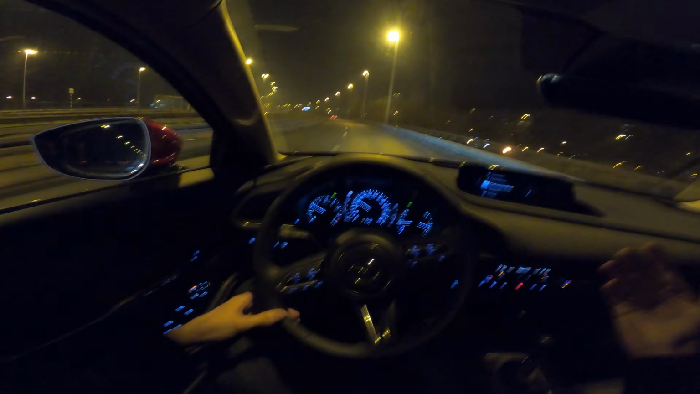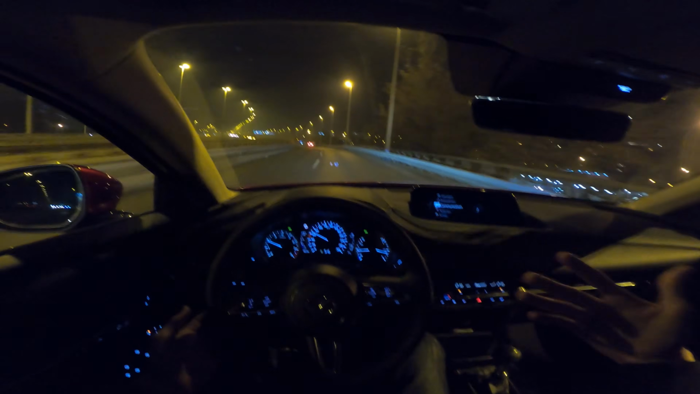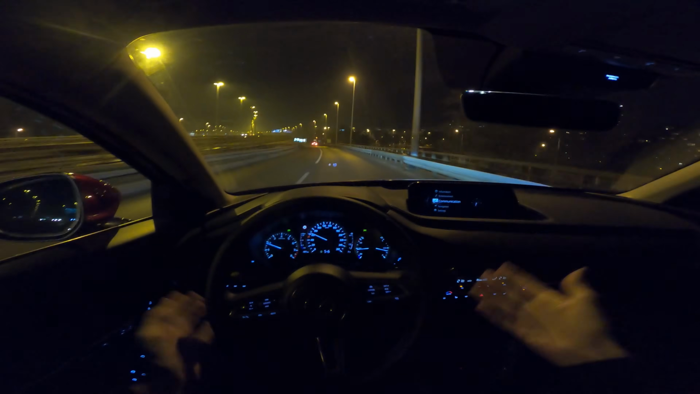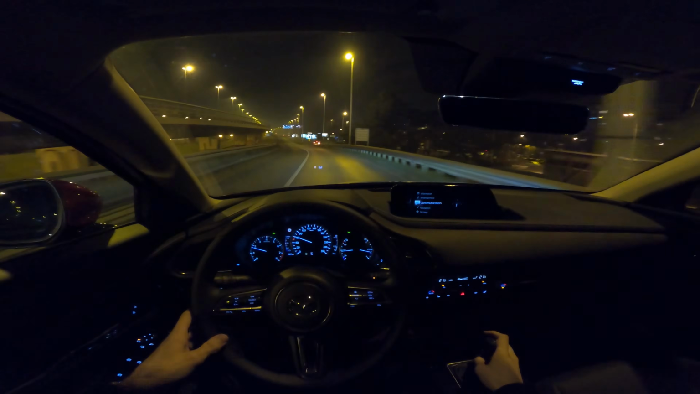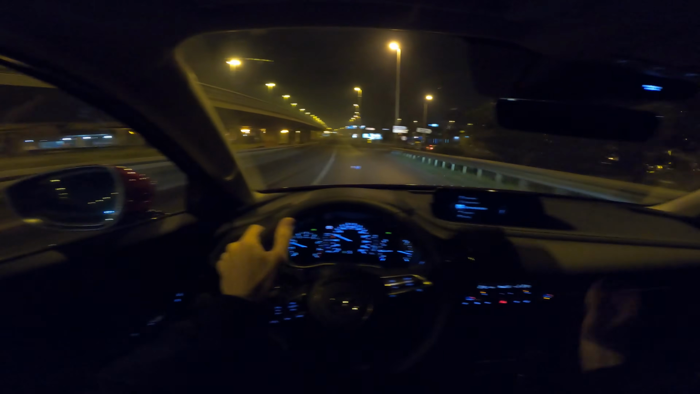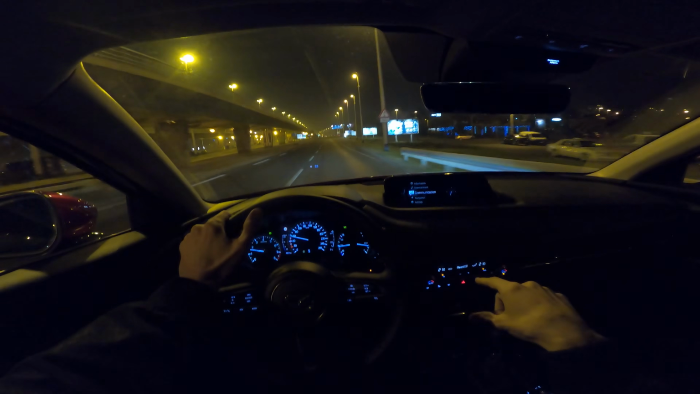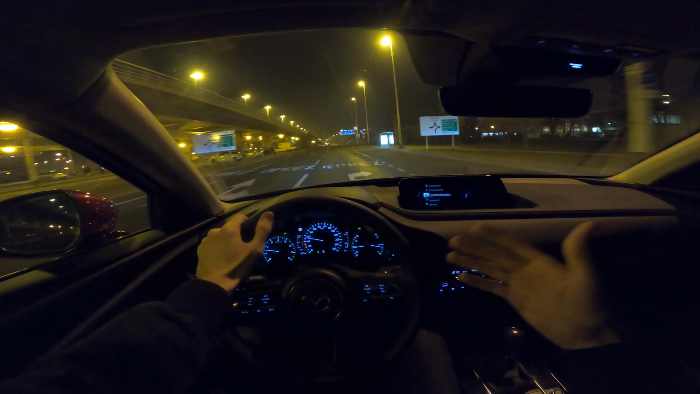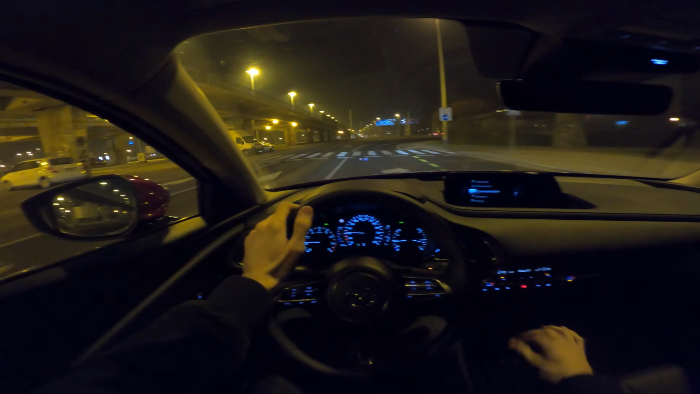So the response is good. You just put it in a lower gear, and you can easily speed up on the highway or in the city, if you need to. Also the handling of the car is excellent. This is a front wheel drive, but even in the corners the car doesn't lose the back end, it doesn't go sideways. So the car is pretty stable, it's confident on the road.